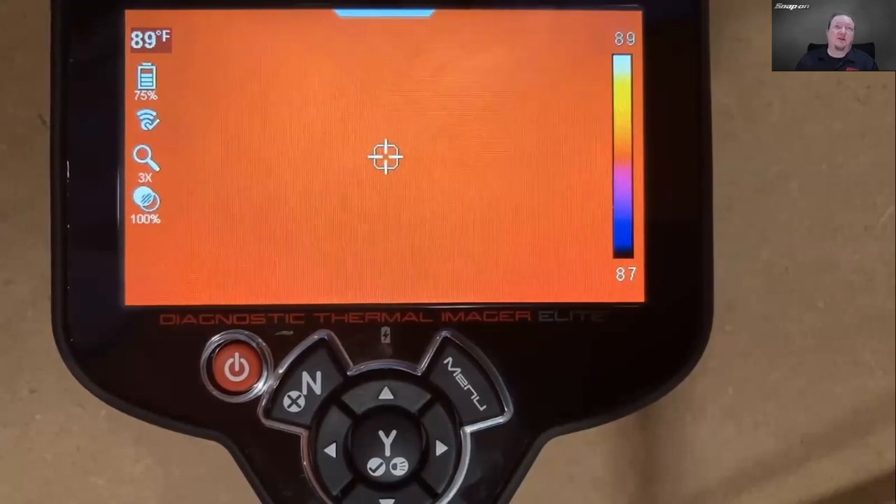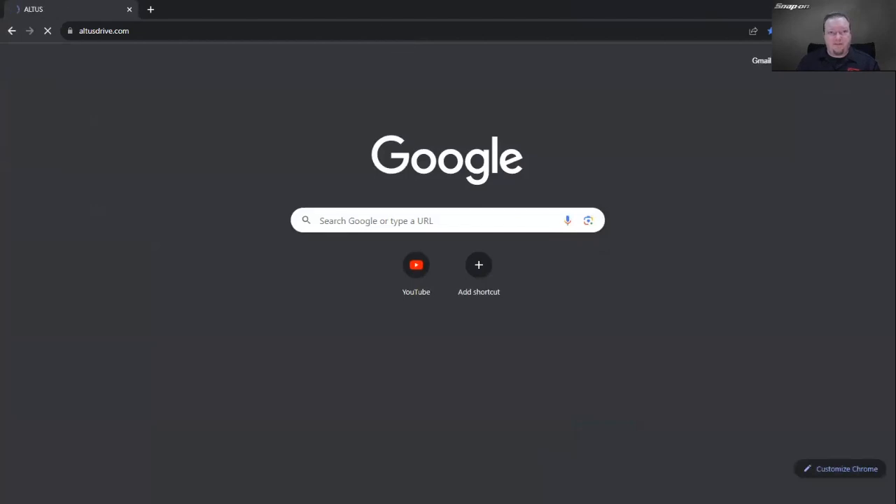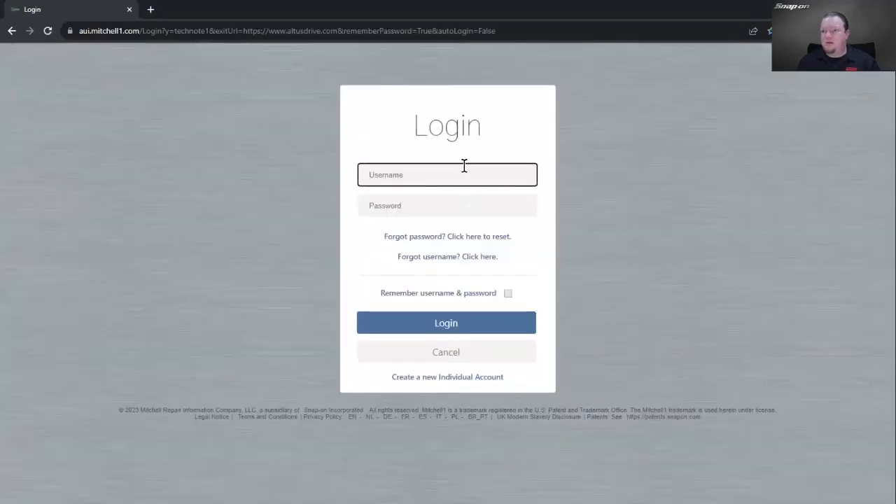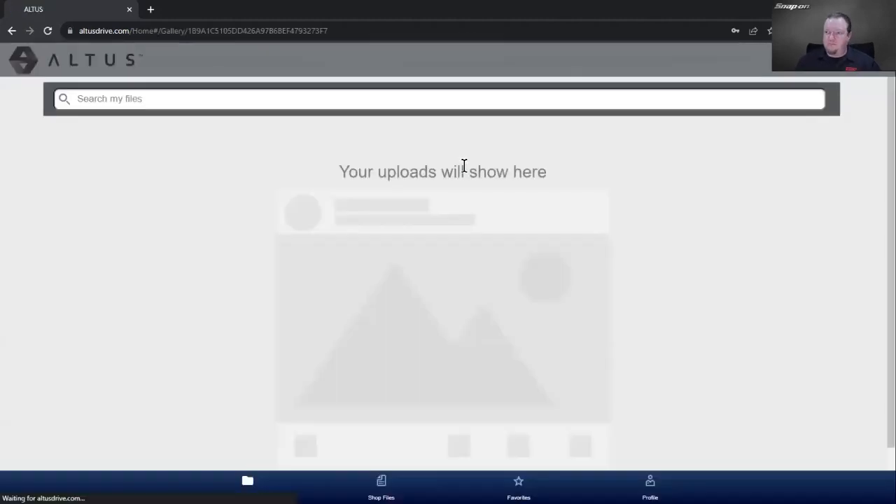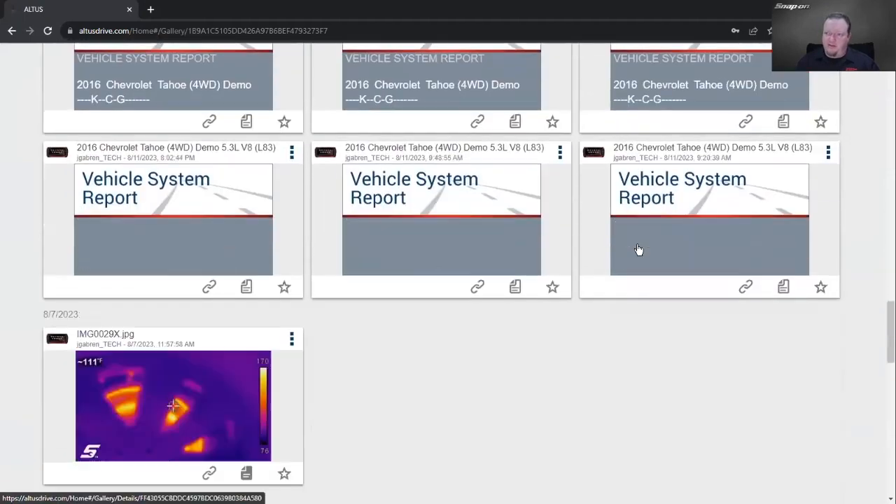Now real quick, open a new window here. All right, so you can see all the vehicle system reports, the pictures and things that I've uploaded.